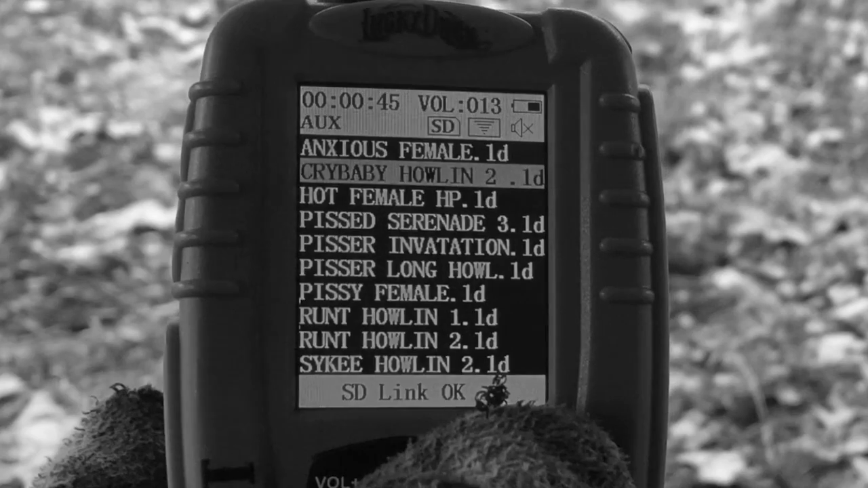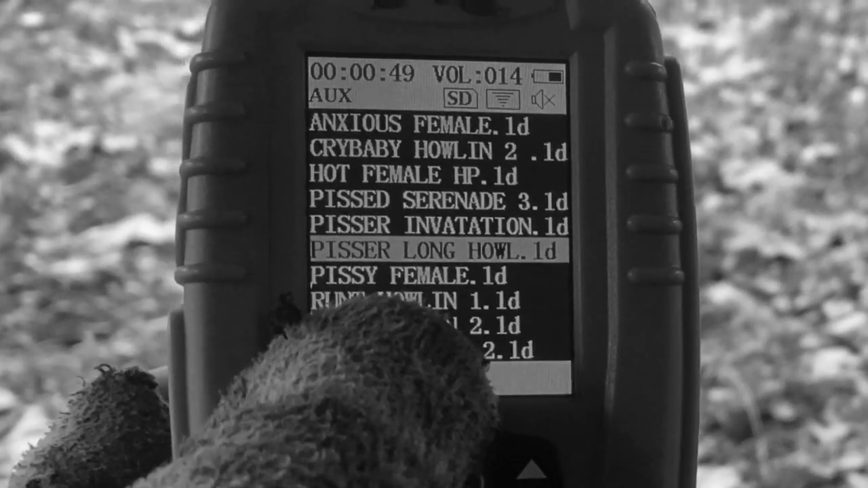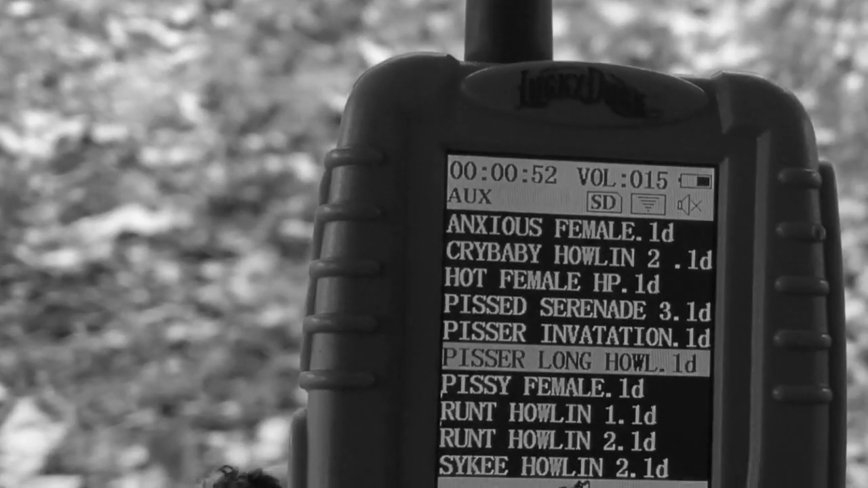And as time goes by, if he doesn't come out in 2 or 3 minutes, I might get a little bit more aggressive, might get into some howling, see if we can get him fired up. Being into March here, I assume the rut's pretty much over with, but just in case, we'll pull whatever we got to pull to make it happen.